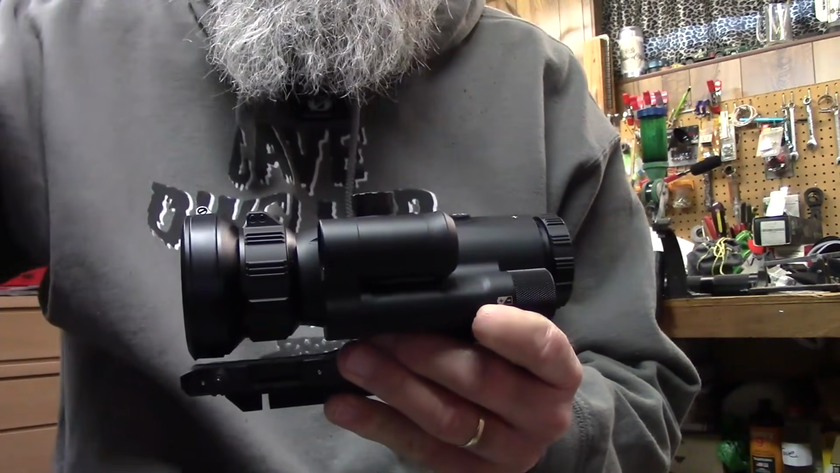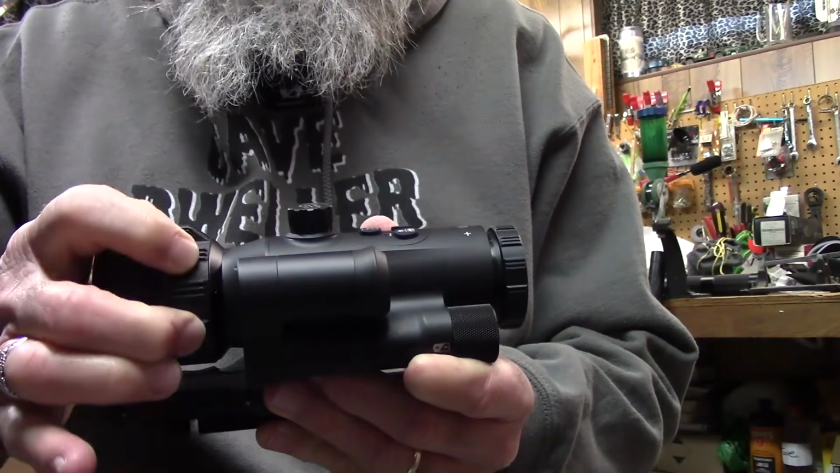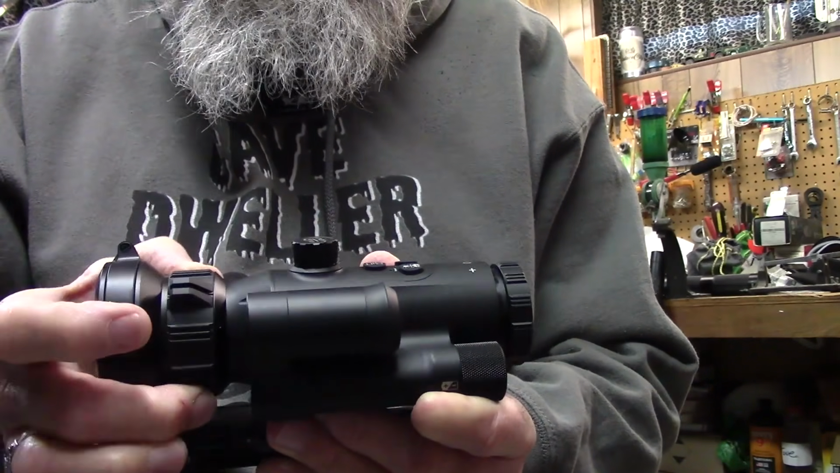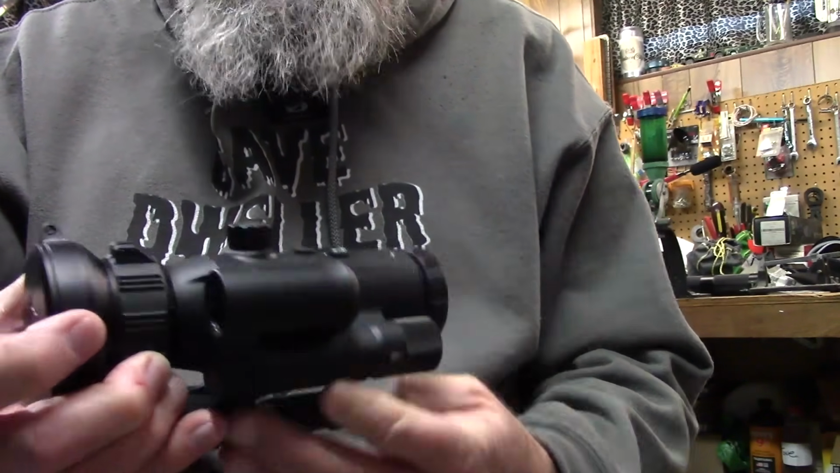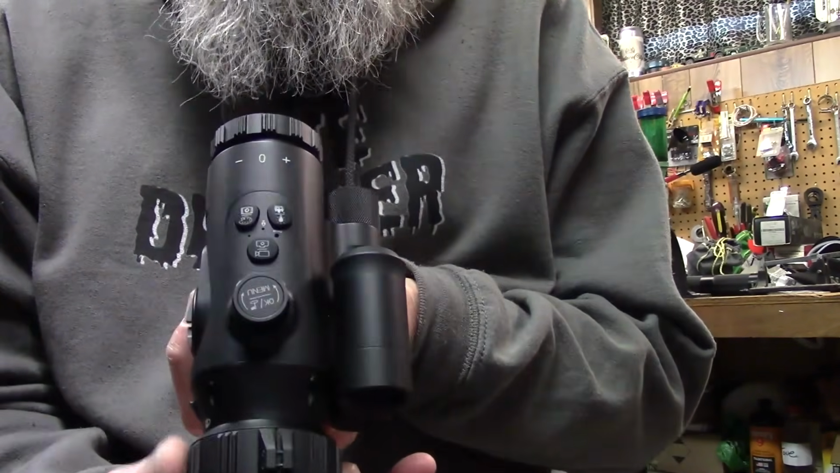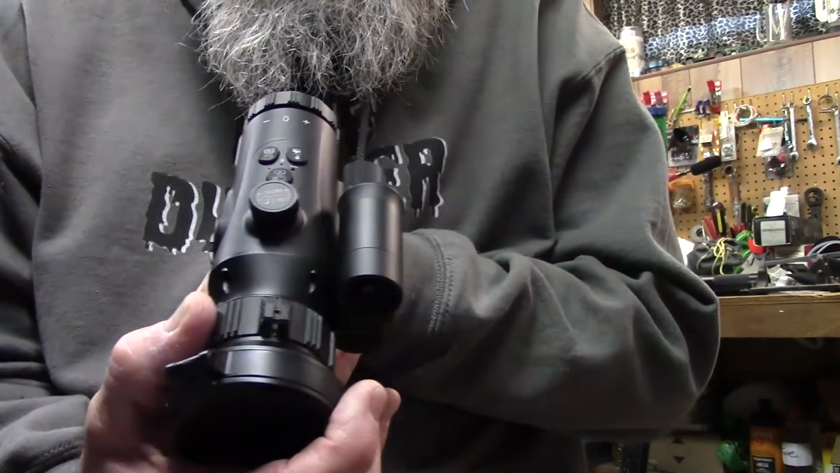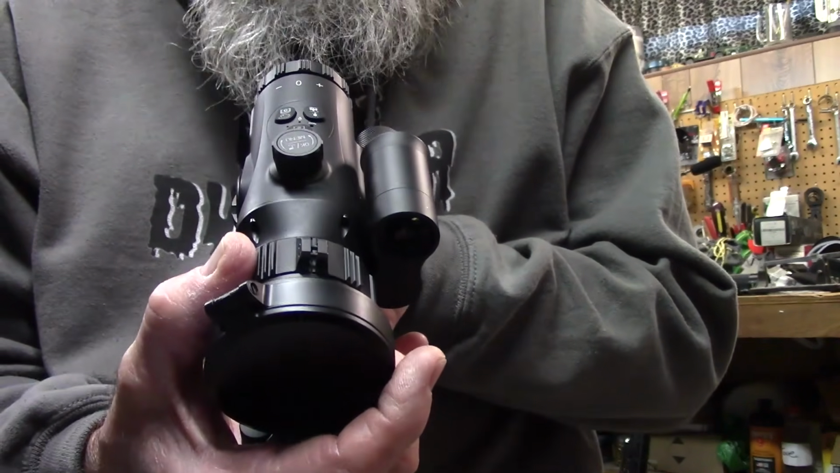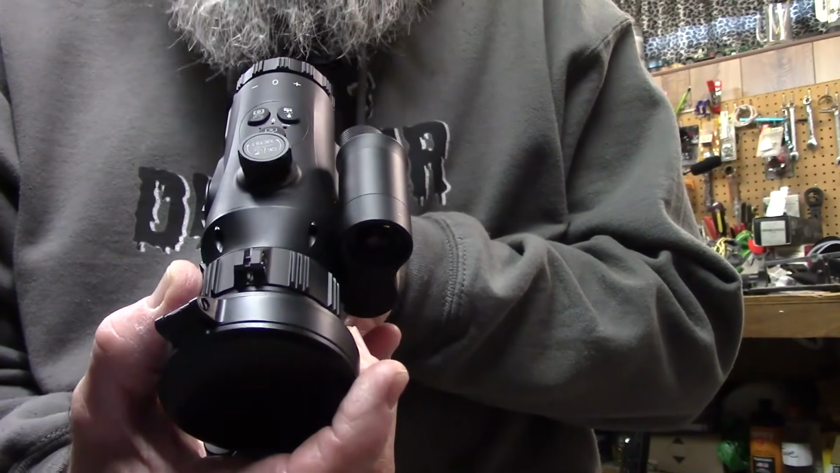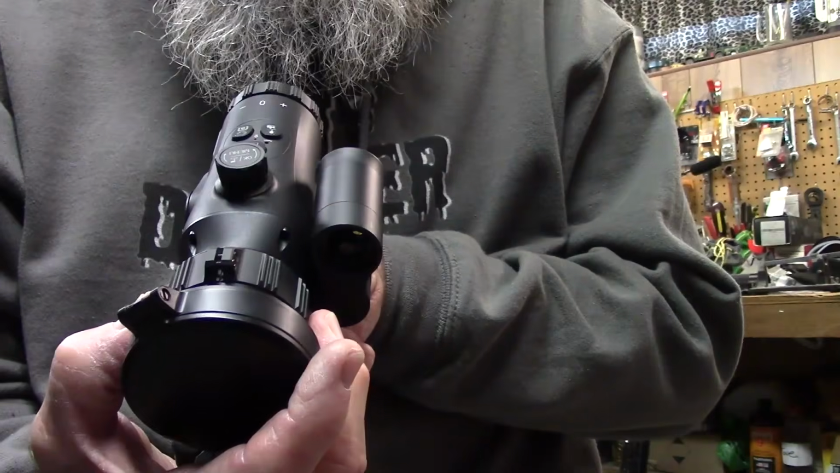The picture out there, what you're seeing out there, can be brought into focus or out of focus with this ring right here. It's going to focus it. For my eye, about right there is where it sets 90% of the time. If I've got to focus, that's going to take me out to several hundred yards. If I have to go farther than that, that's about the extent of the focus range for my eye.